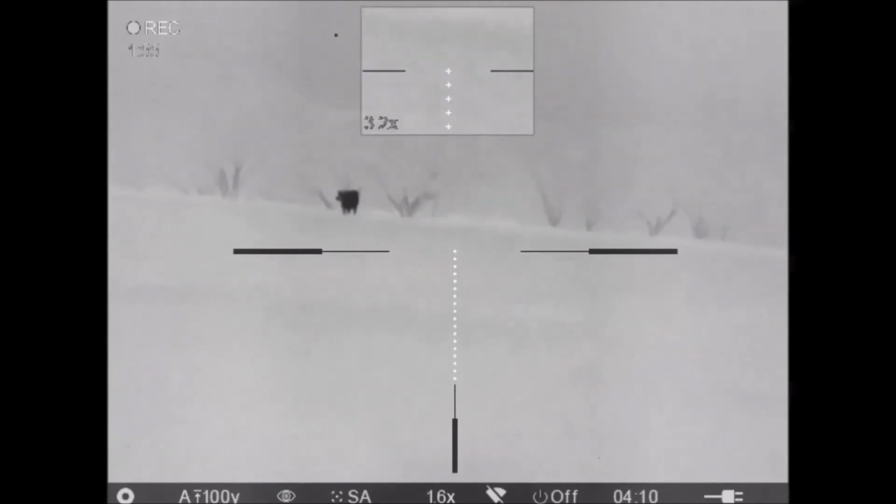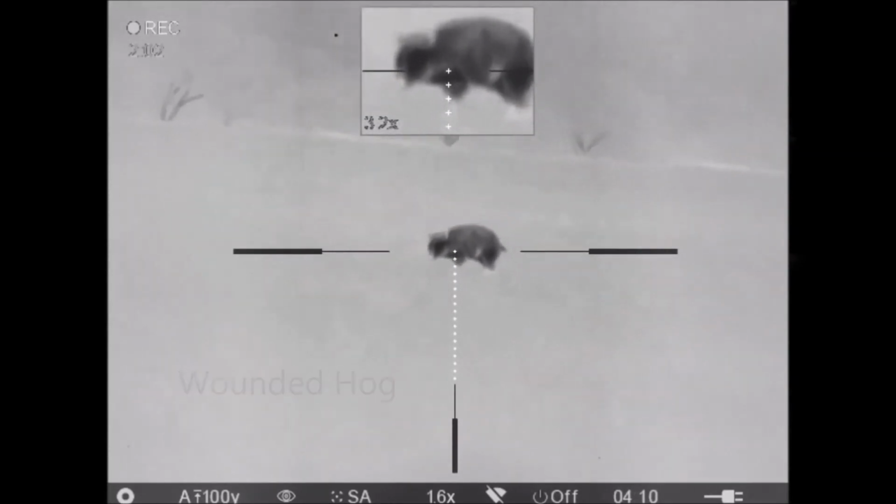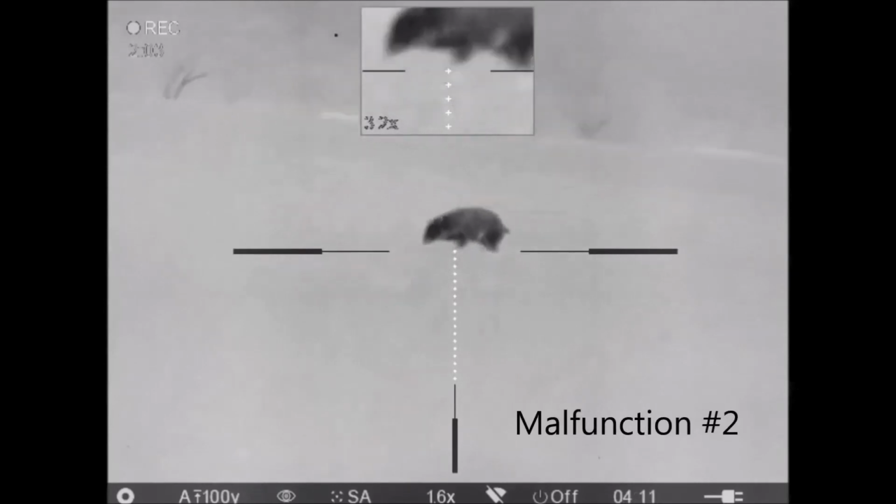The one that's by the fence is still by the fence. Yep, the one's over here. How about this little guy right here? Want me to shoot him? This little hog appeared out of nowhere, and unbeknownst to me, I'd had another malfunction.